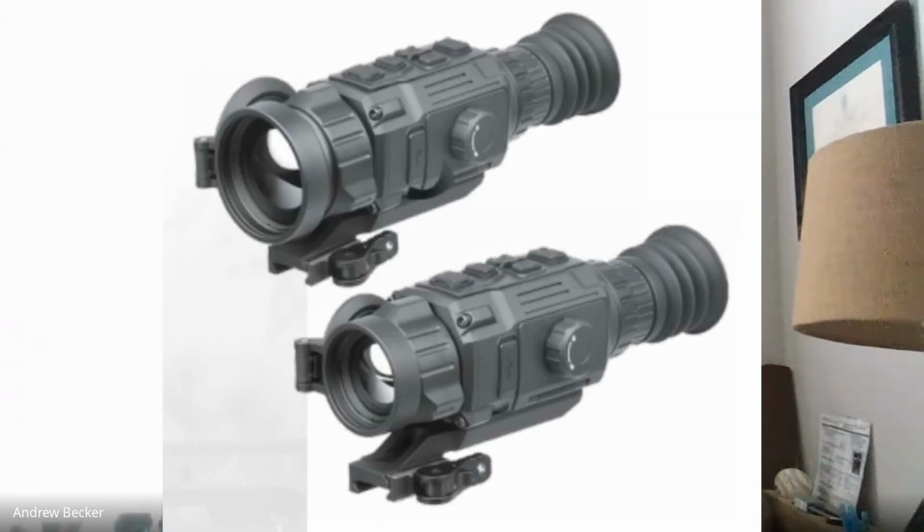Awesome. Okay, so jumping in, what's the first update, first scope you have to share with us that's new for SHOT Show? Well, the big one that everybody's going to be the most excited about is by far going to be the Rattler V2. It's been a long time coming. I know that you and I have talked about some improvements that you wanted to see, improvements that I wanted to see, and I can confidently say I think they nailed it.